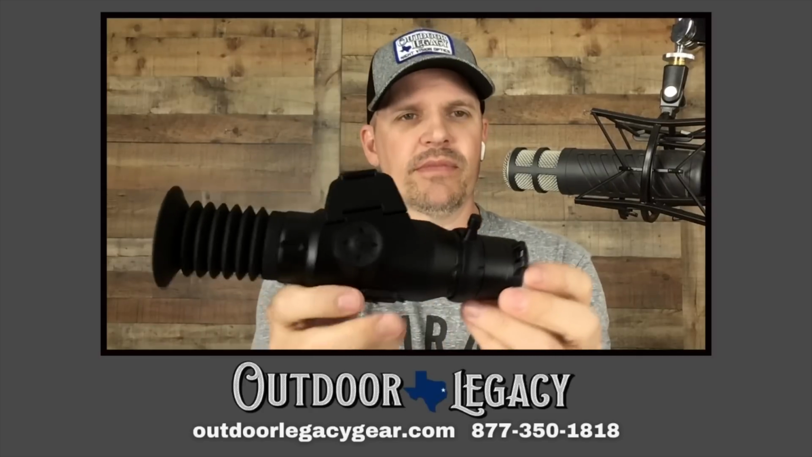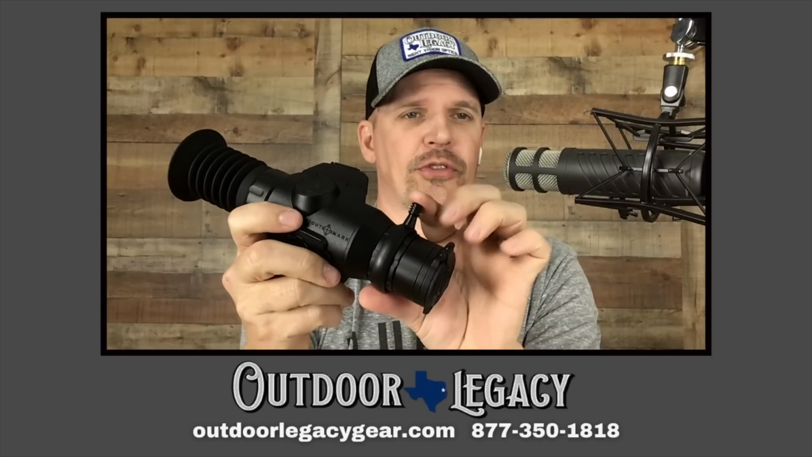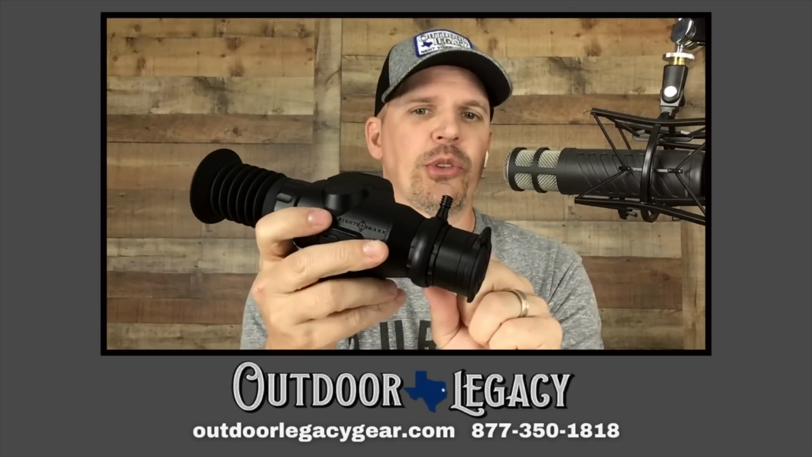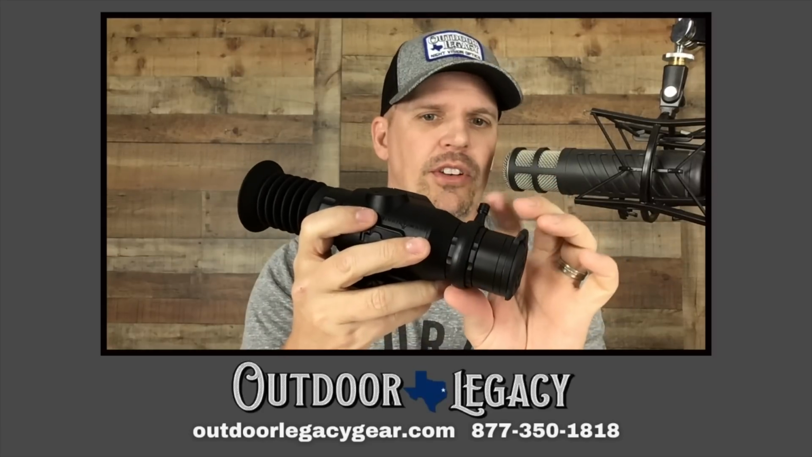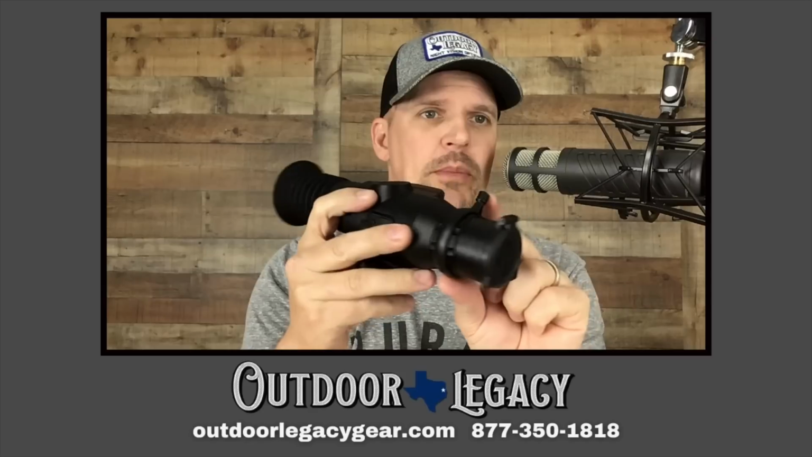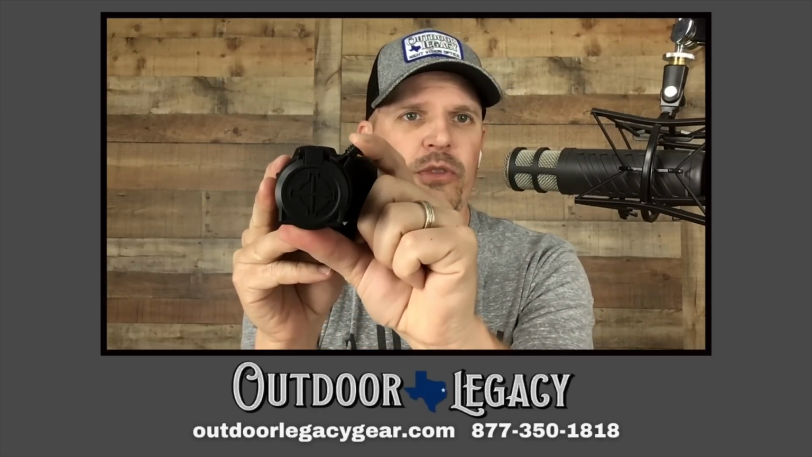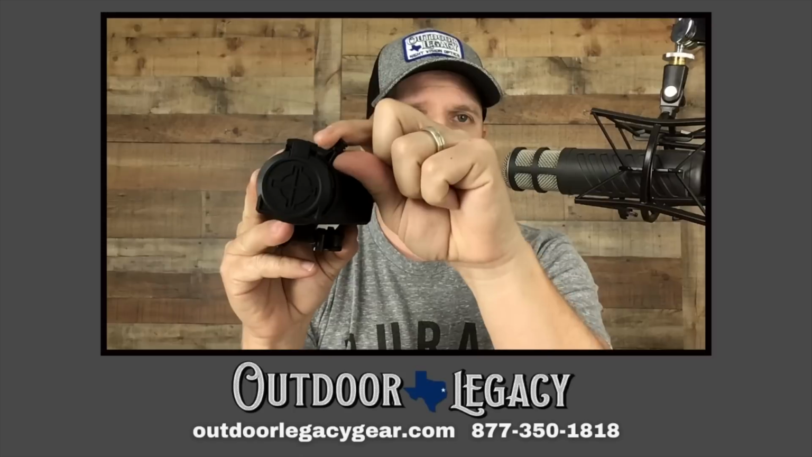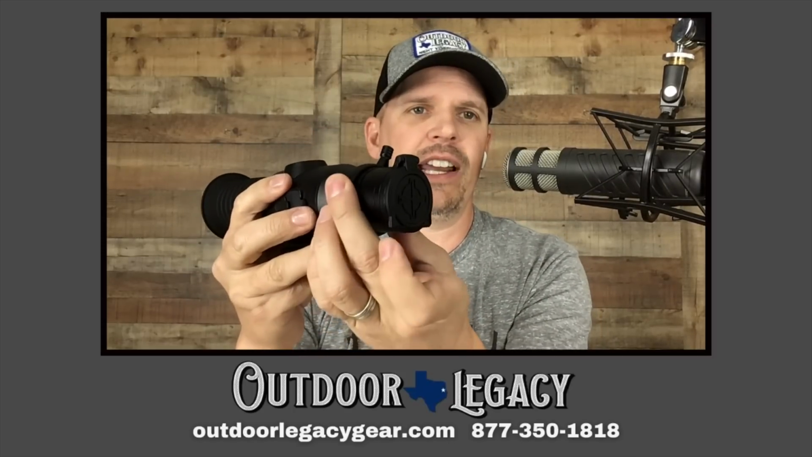This thing is so black, I don't know if y'all can see this well on here, but right here on the front, this is a pretty cool little thing that Sightmark is adding on there, and that is a throw lever. So this way, if you want to make fine adjustments to your focus, you can just reach your finger up there. It's really easy. It gives you leverage so you can make little, fine adjustments.